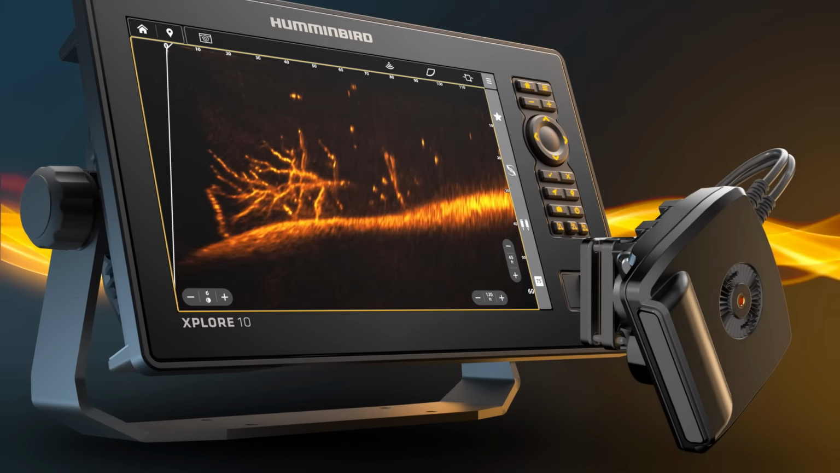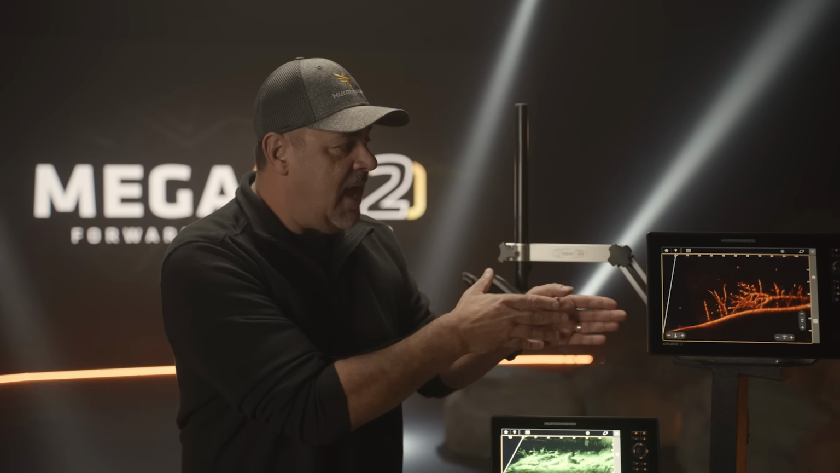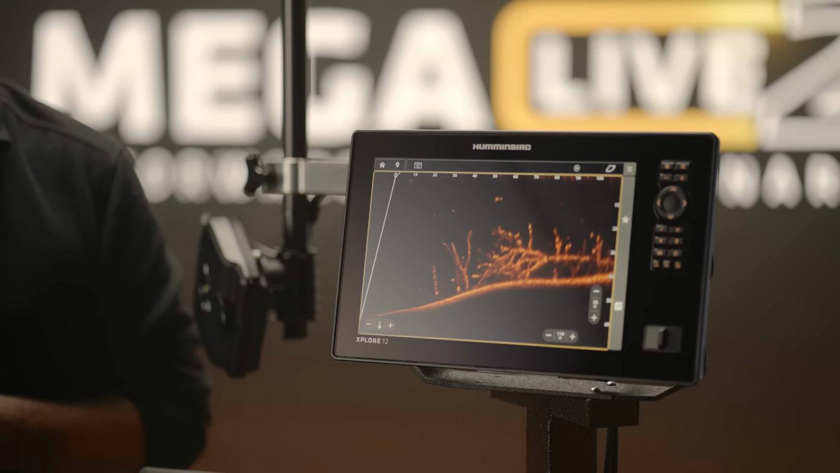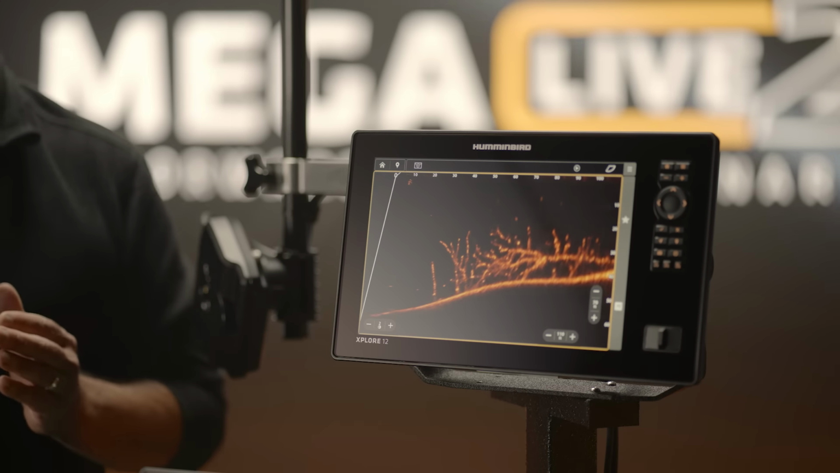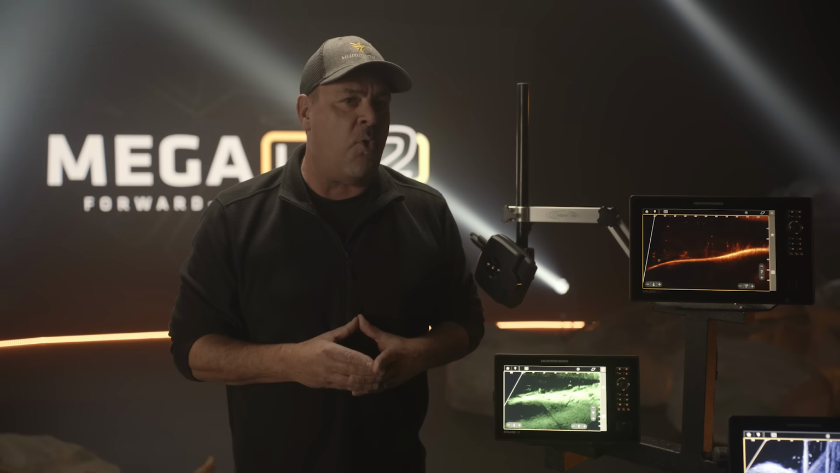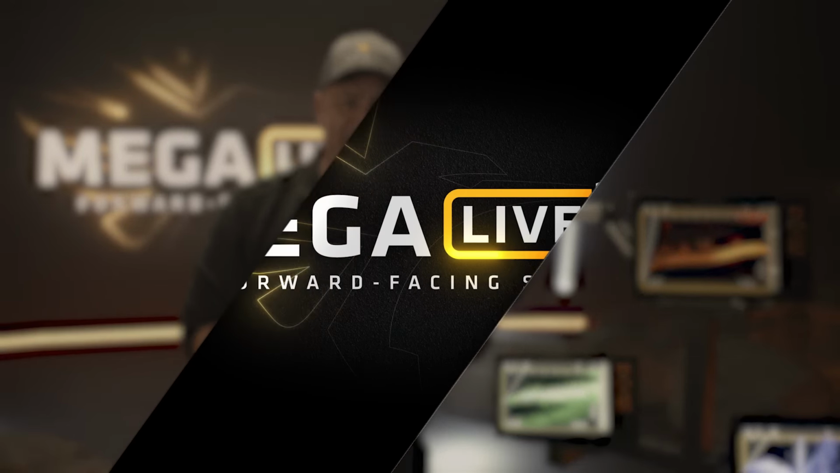Only with Humminbird. And really, there's 3 critical things you want to see in forward-facing sonar. You want to see fish, you want to see your lure, and you want to see the cover that you are throwing at, and you want to see it out to a distance. Looking at Mega Live 2 right here, and I've done it out on the water past 100 feet. But looking at the clarity of the images, unbelievable. But that's not it. There are a lot more features in Mega Live 2.